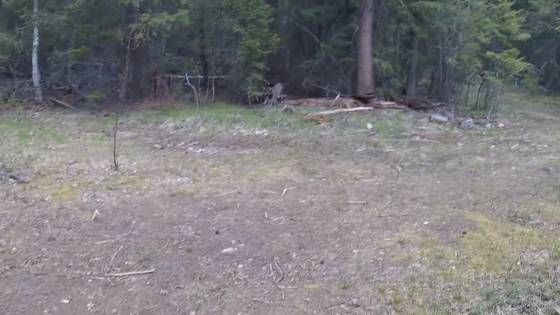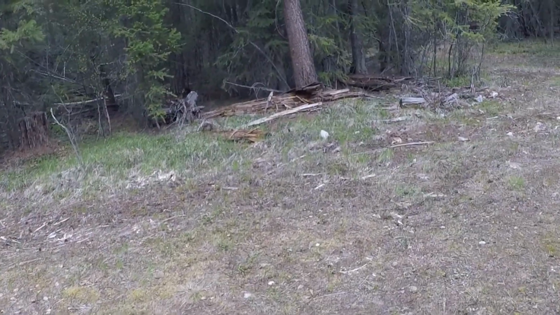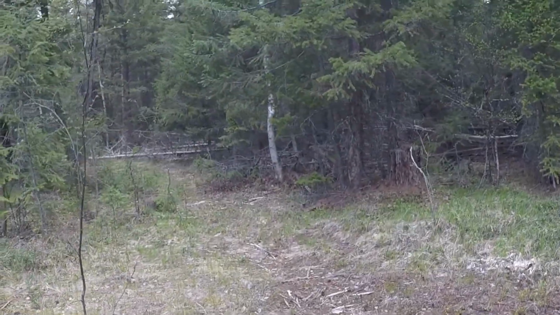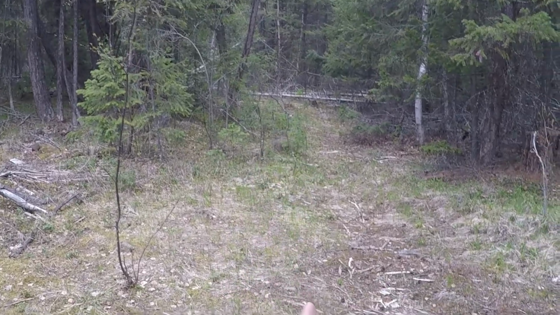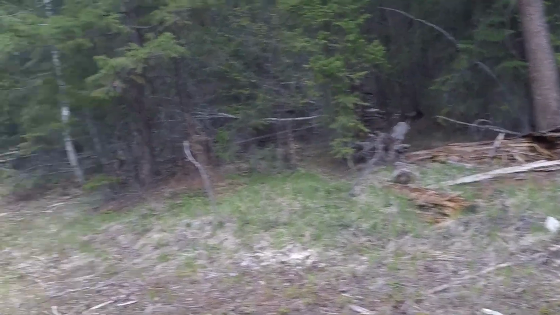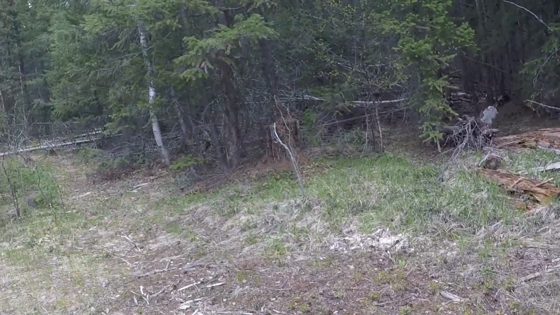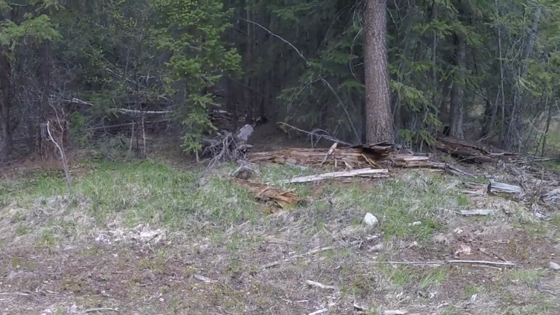This is what I consider one of the main game trails on the property, and I'll tell you why. If you look down here and see how clear it is, you can see this is a well-used trail. This is where that moose came through. Several deer have come through, and this year we've had a few more deer, and we had an awesome shot of a lynx that came through.